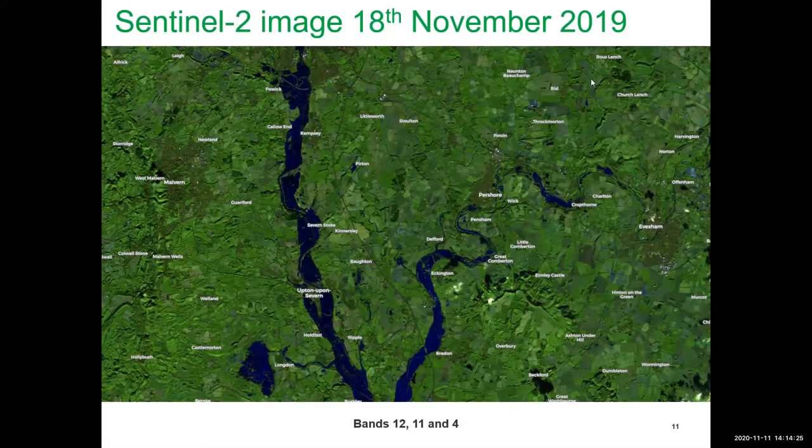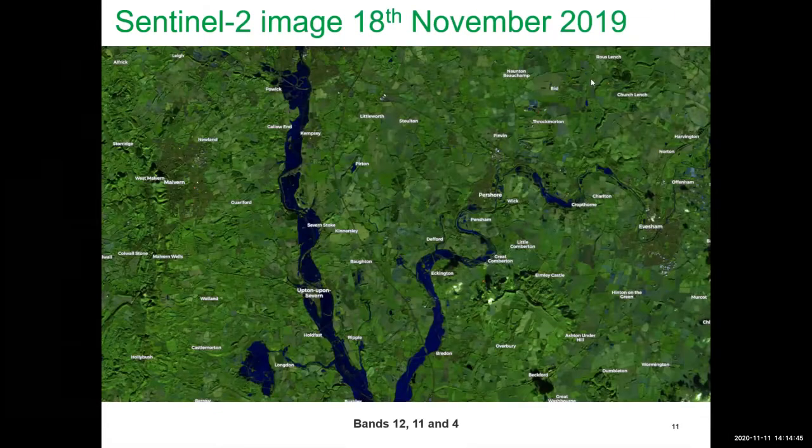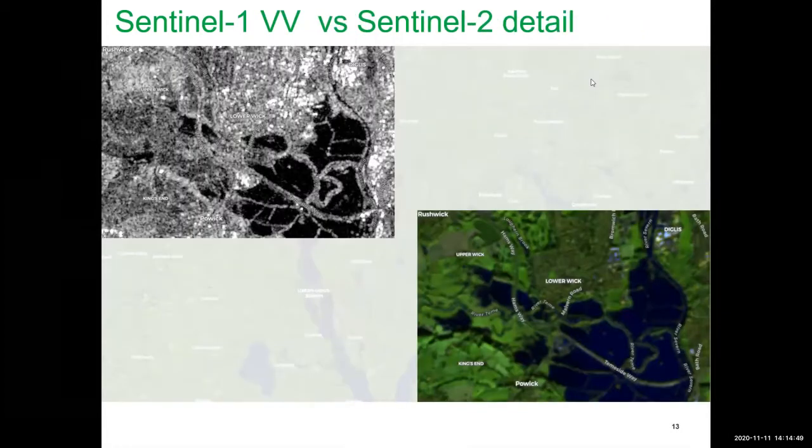We would ideally really love to be using Sentinel-2 imagery all the time for doing flood mapping, but unfortunately, most of the time it's cloudy during these incidents, and there's just a comparison a day apart between two data sets, Sentinel-2 and the Sentinel-1 imagery. There's a detail image there.